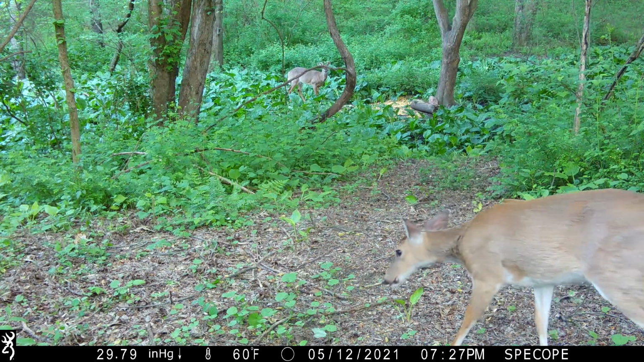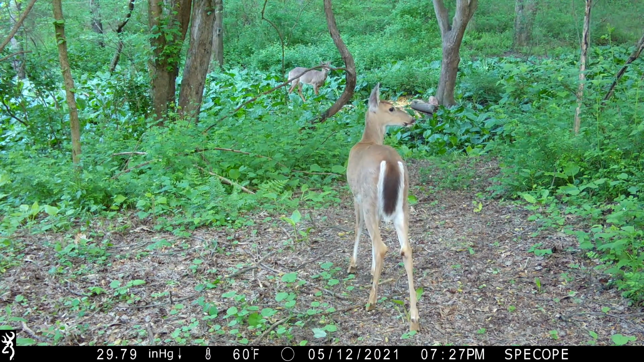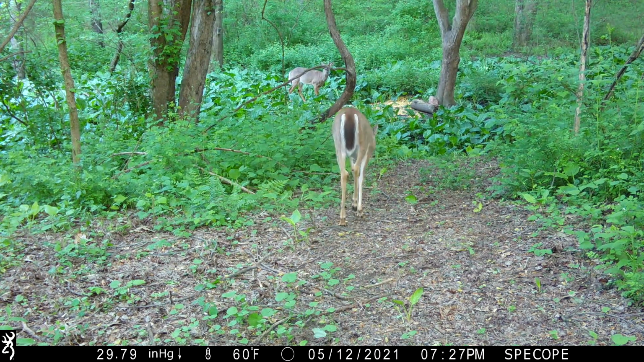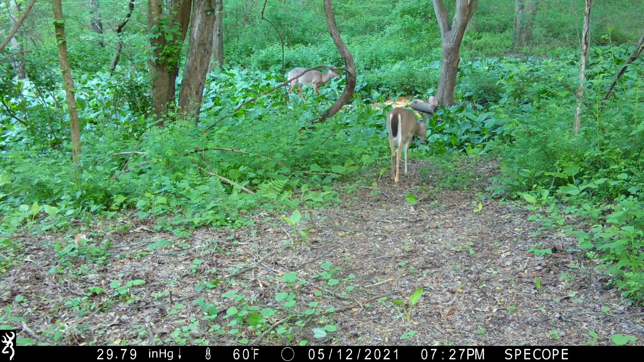The picture info bar displays time, date, moon phase, temp, barometric pressure, and camera ID. Selectable start, stop image timer. Time-lapse mode plus infrared triggered images. SD card management. That's an awesome feature. We'll go over that in a minute. Battery meter functions with alkaline, lithium, and rechargeable batteries. Smart infrared video. That's another awesome feature Browning offers. We'll also go over that.